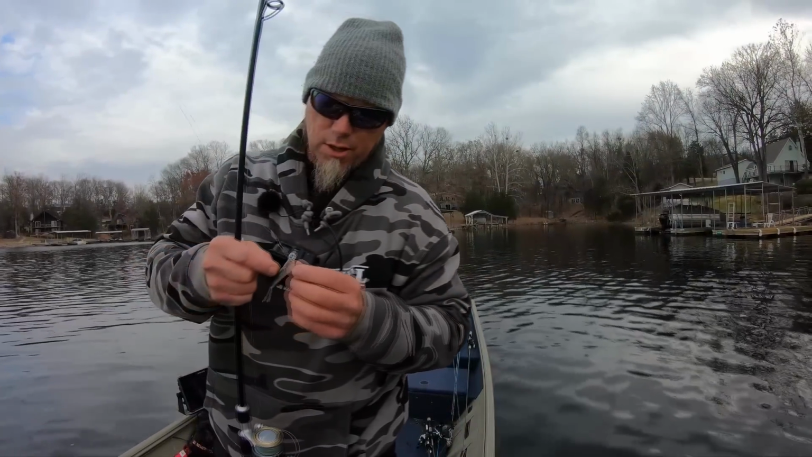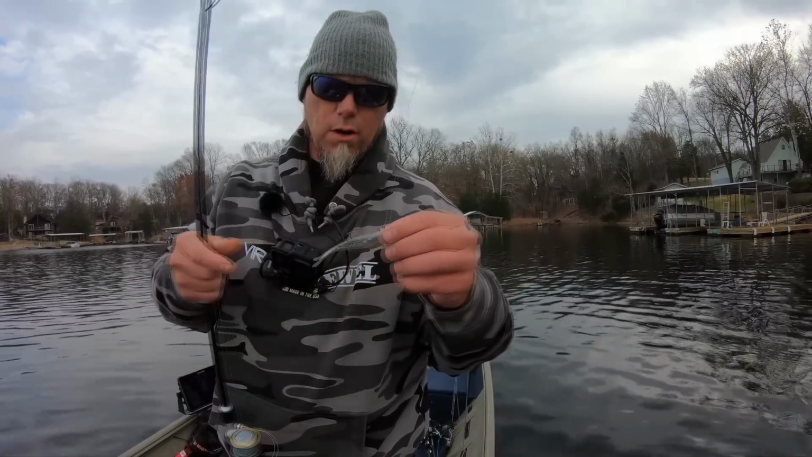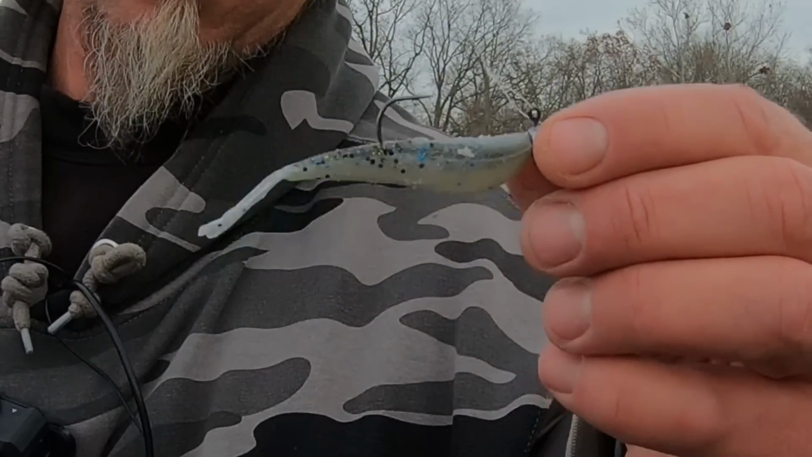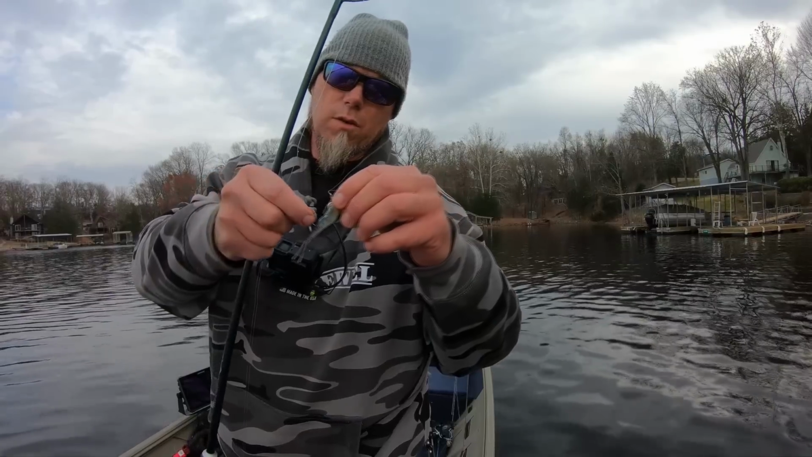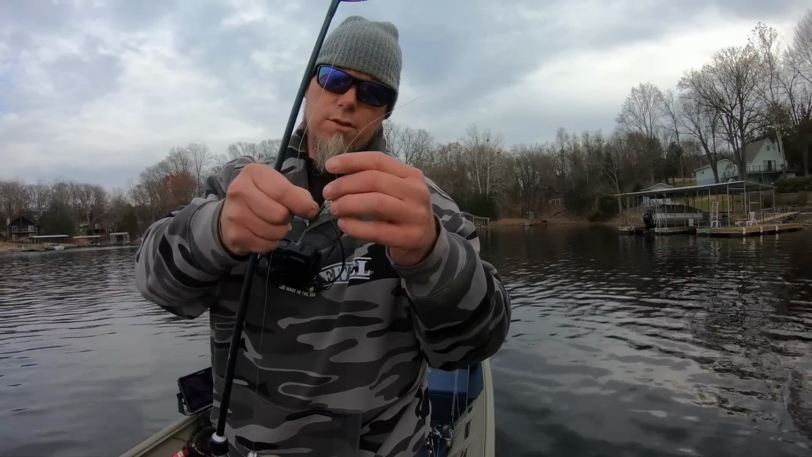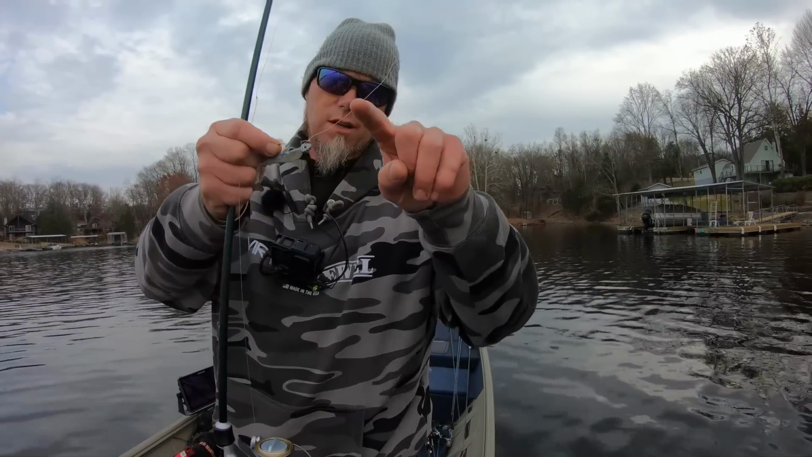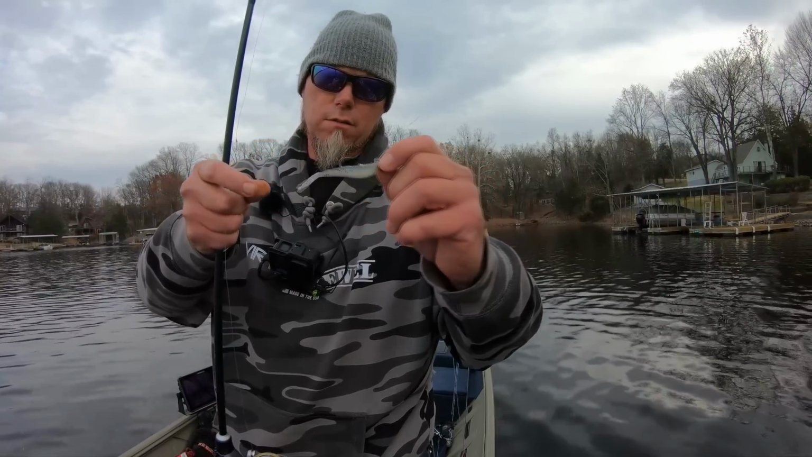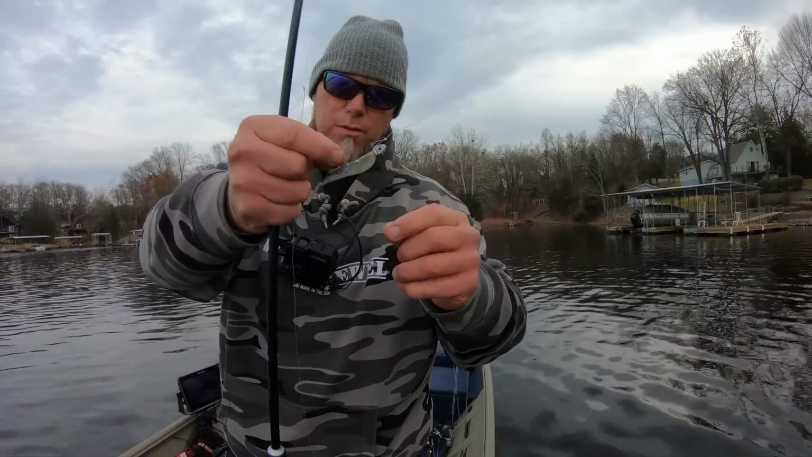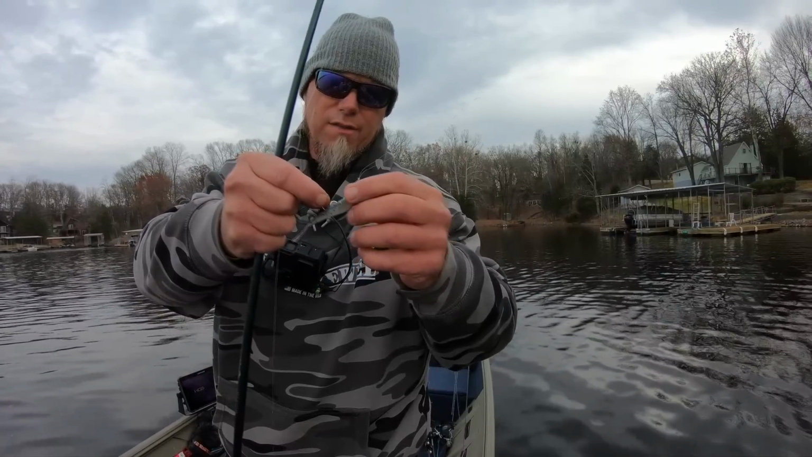A couple things I want to share with you real quick about this. I've caught at least 20-something fish on that one bait. I have not changed that bait. So the keeper design on this jig head works great. It's just got the little metal barb that comes down. And the plastic is durable. It's chewed up a little bit, but it's still got plenty of life in it.